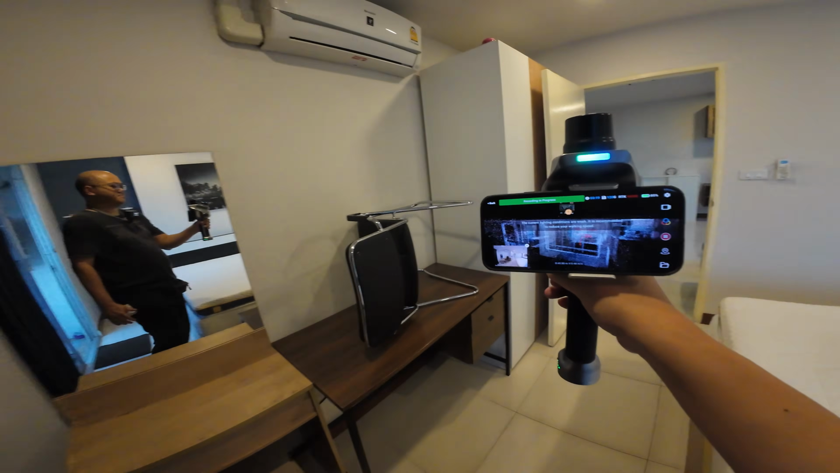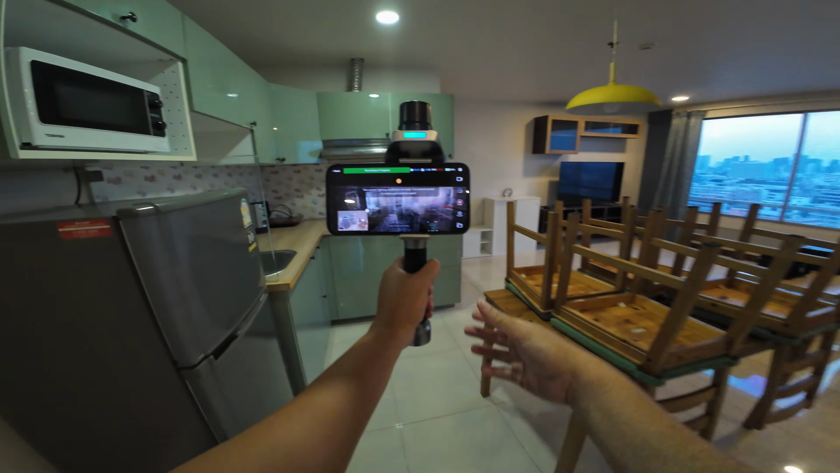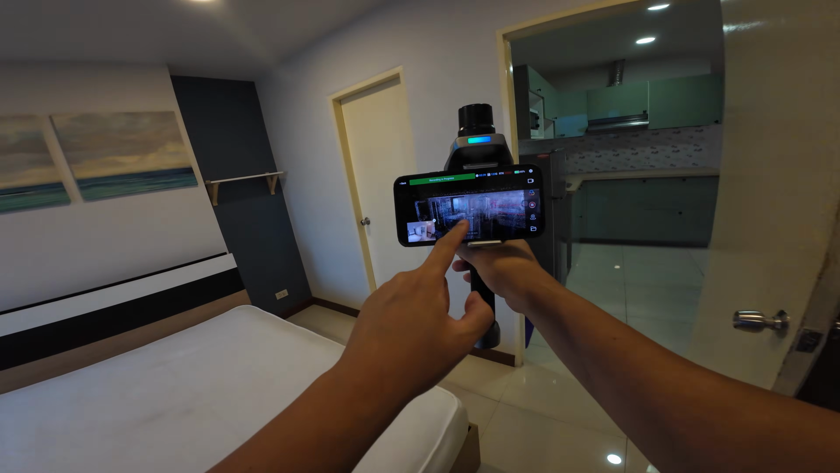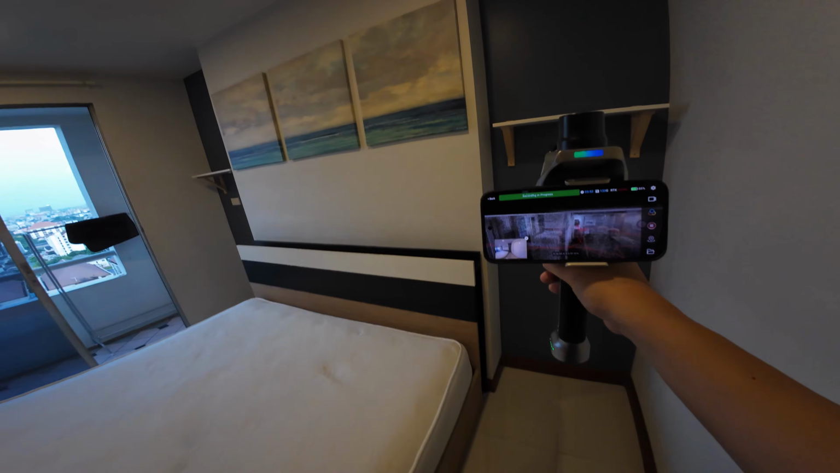When you are standing, the scanner picks up the floor about 2.8 meters away. If you want to detect a floor closer to you, squat down instead. Just don't tilt the scanner. Doing that will throw off its function.